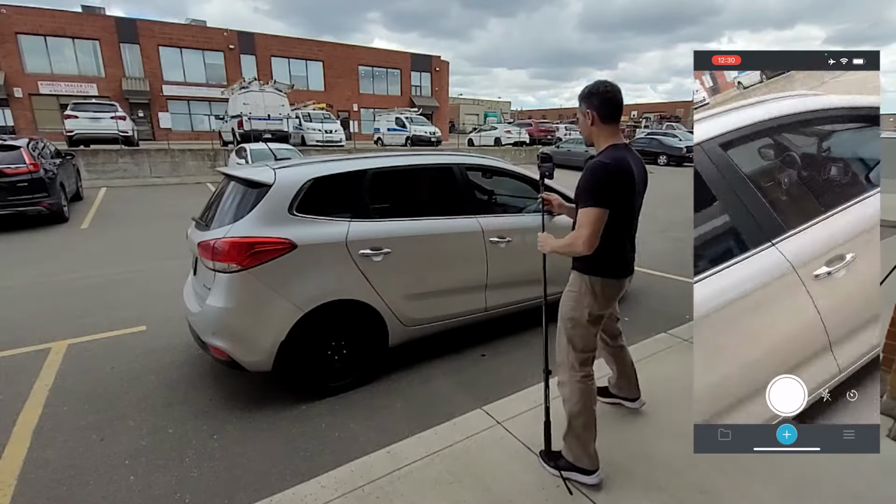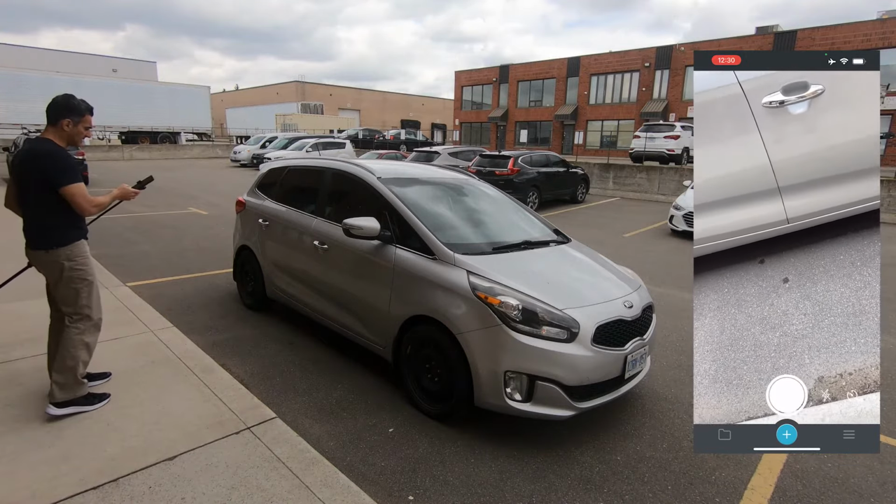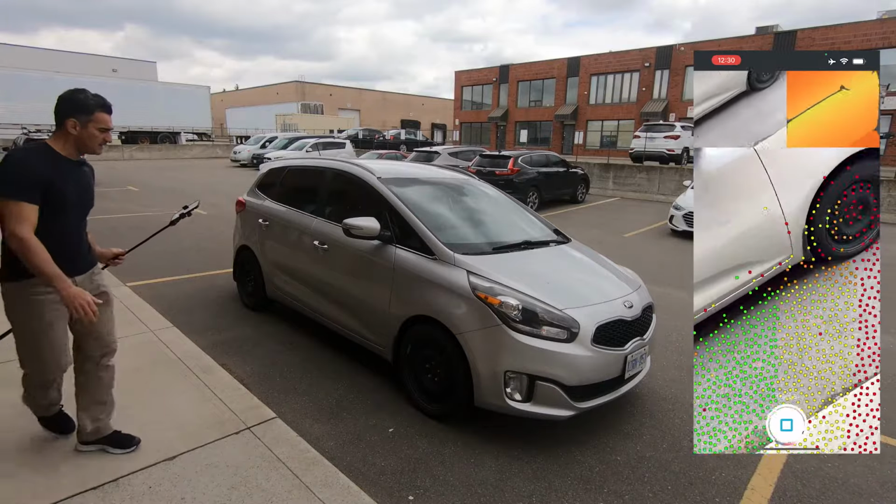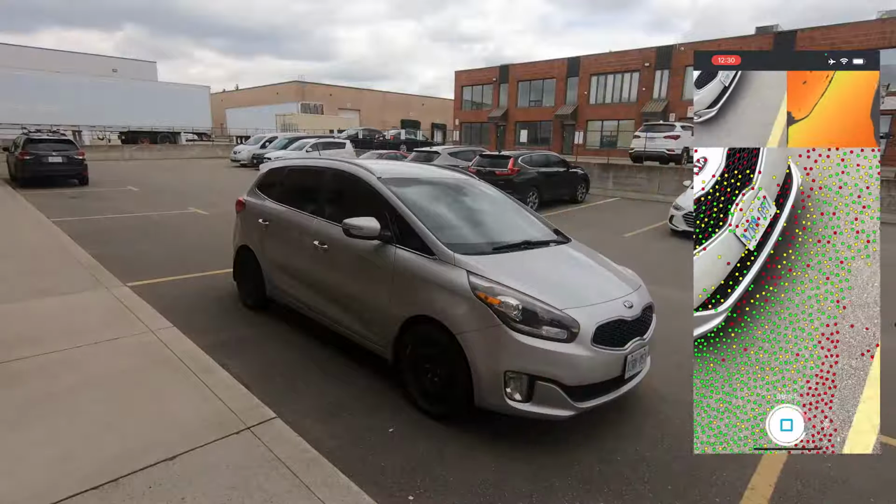And I'm going to get set up around here. And if this is my starting point, then I'm going to want to finish here as well. So let's do that. I'm going to go ahead and start. Okay, so I'm going to go around the bottom. So I'm getting the ground, and I'm also getting parts of the bottom of the vehicle.